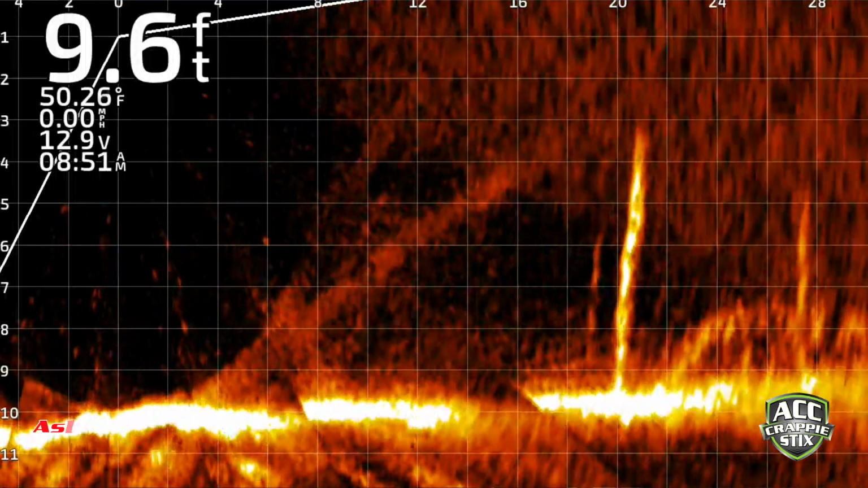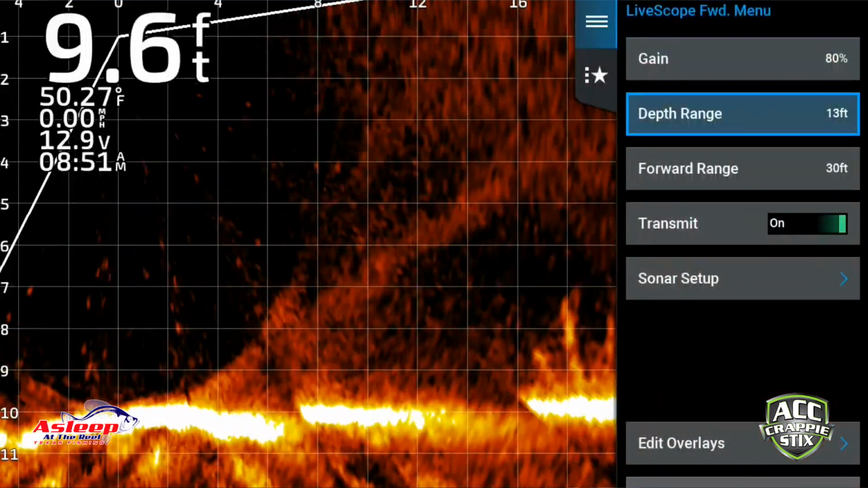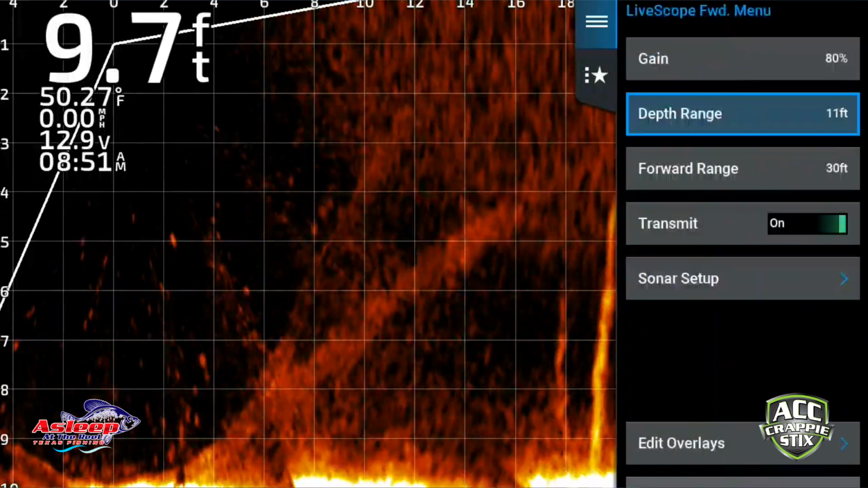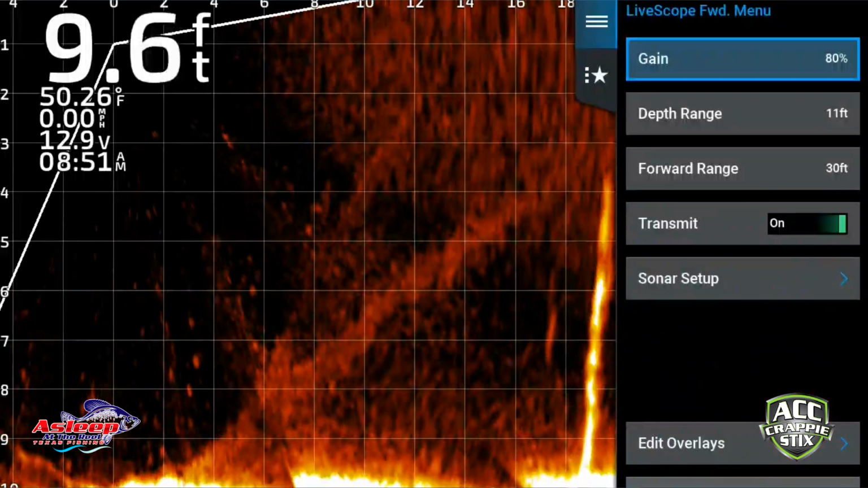Looks like there may be some crappie down there, but you can kind of get an idea. Let me maximize my screen. There we go. I like my bottom being at the bottom. That's all there is to it. So let's go through the settings real quick, see if there's anything different.